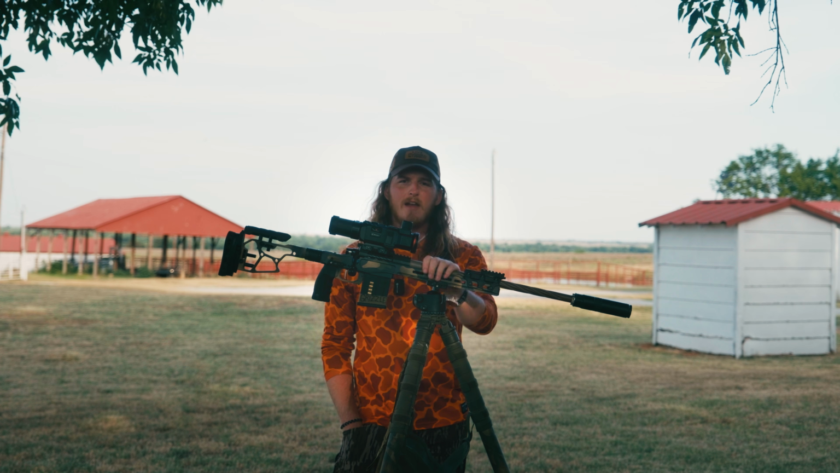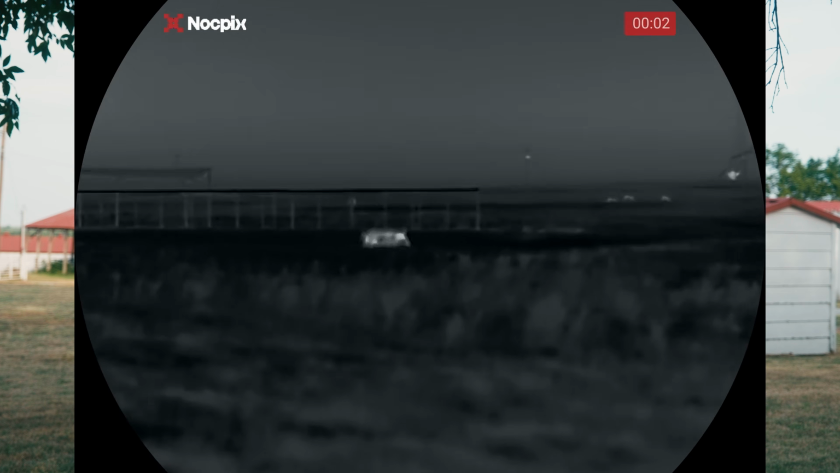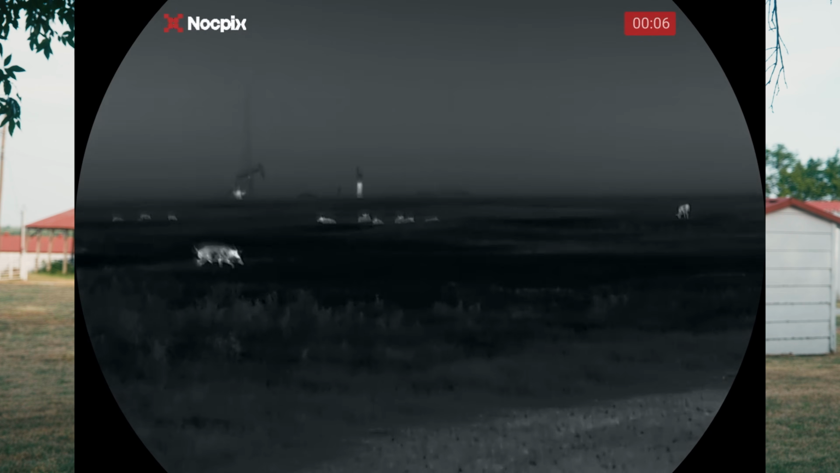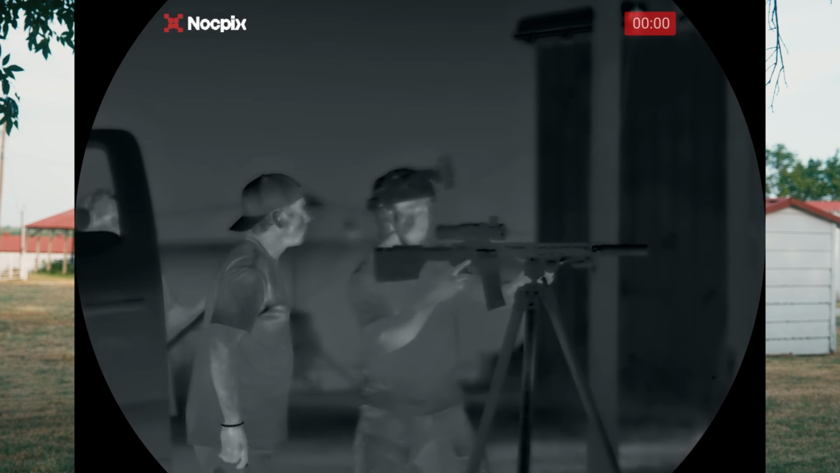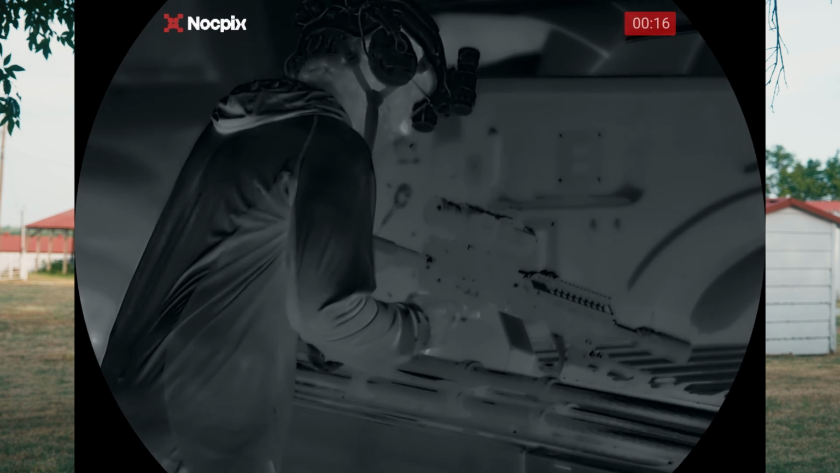But about an hour or so of trying a couple different groups of pigs, we finally found some that was tied up in some cows. And so again, I spotted those, told them, hey, look, we got pigs off to the right. So we got out of the truck, and it didn't take long, and we had all our crap, rifles mounted on tripods, rounds in chambers, safety's on, and we're hot in pursuit.